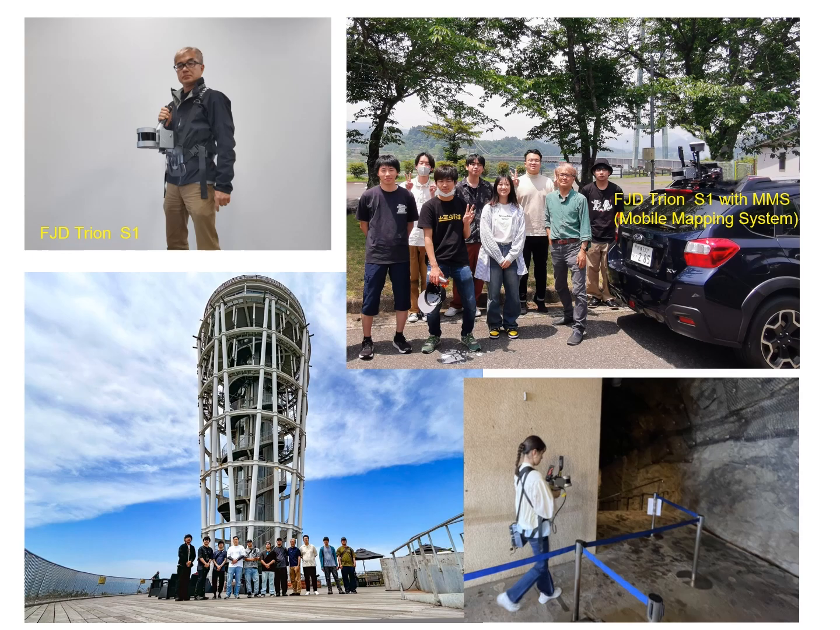Since the launch of the Trion S1, my laboratory has adopted and utilized a variety of systems, including the S1, RGB camera, an extension pole, a vehicle-mounted MMS (mobile mapping system) unit, and the V10i as an RTK-GNSS solution, across a wide range of environments. First, I will introduce several examples of these applications, followed by use cases of the recently released P2 model.